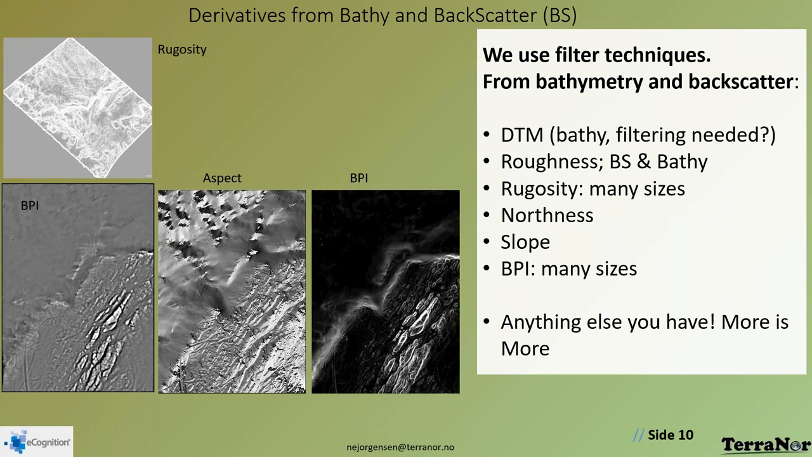We've got something called BPI, bathymetric position index. I have a slide for that, because I think rugosity and BPI may be new to someone. Aspect, I guess most people have seen aspect images either on Google or other places, is more the direction we're looking at. And BPI can come in many variations.